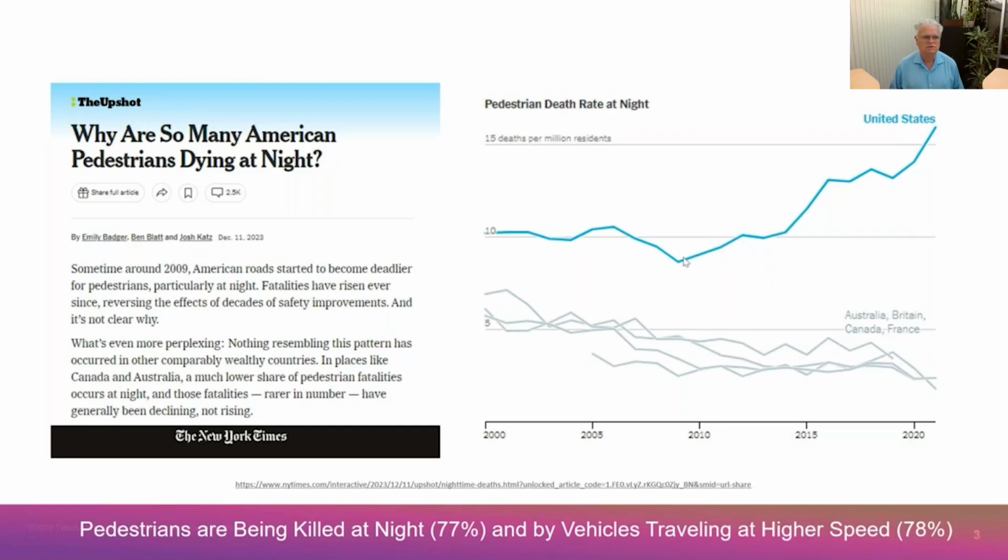Sure. So what is the problem that we're trying to solve? This slide really illustrates the problem. If you look at the blue trend line on the right side of this chart, it shows the trend for pedestrian deaths in the US over the last 25 years or so.